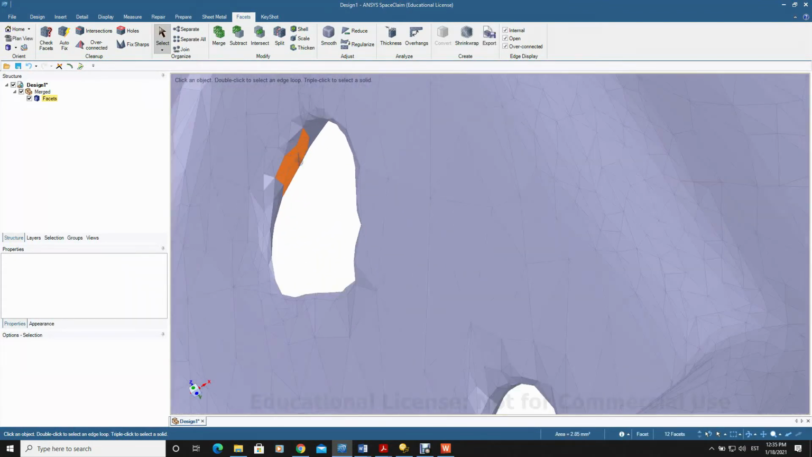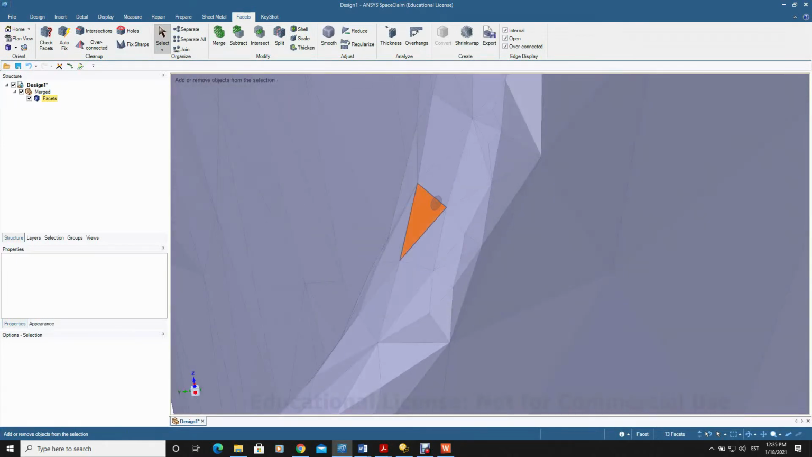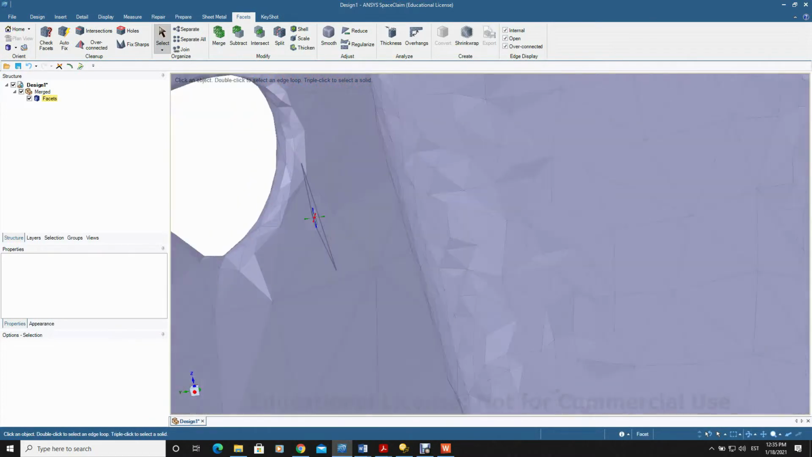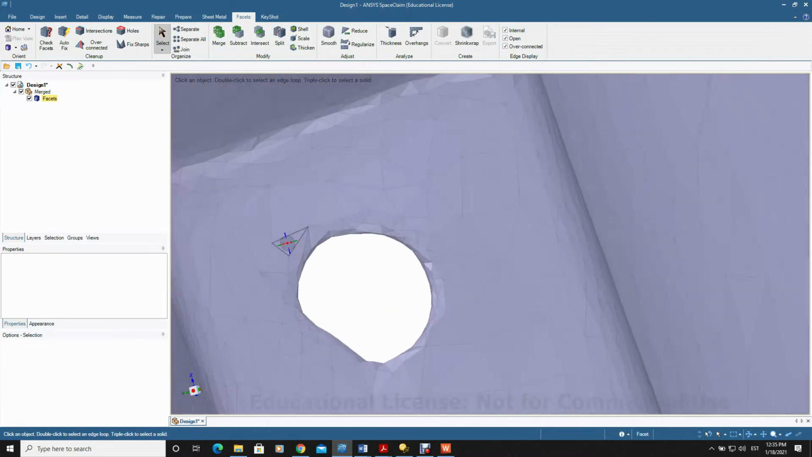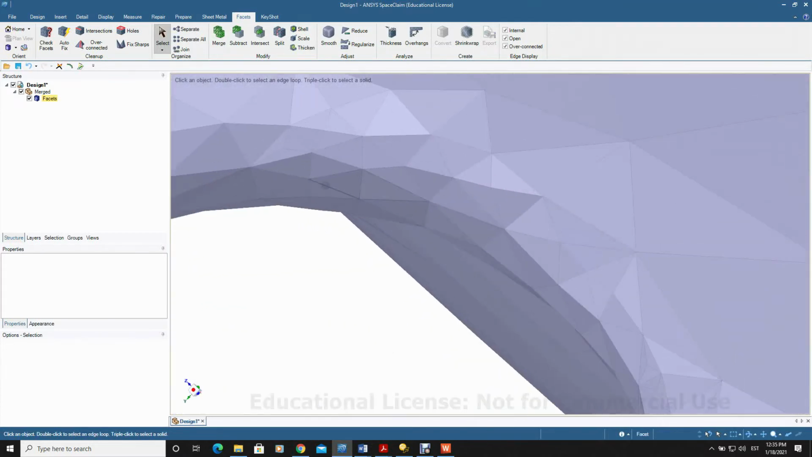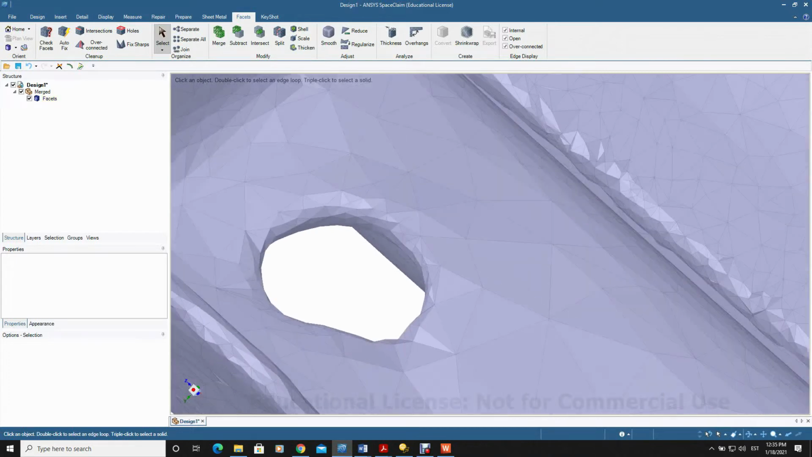An option we can do in this case would be to generate a kind of cylinder here using these facets, and then with those cylinders we can try to recreate those holes.